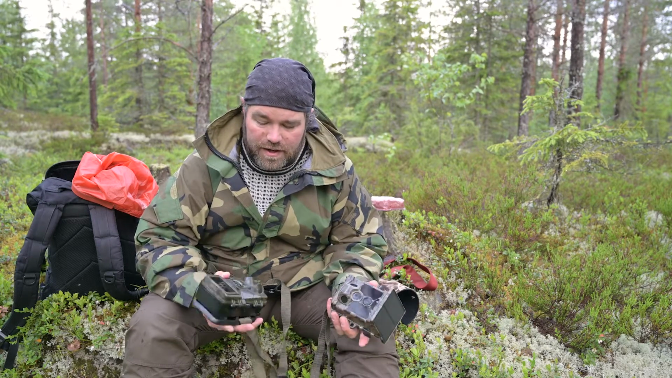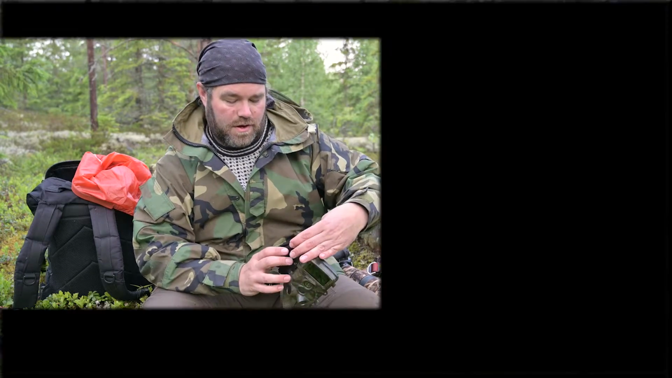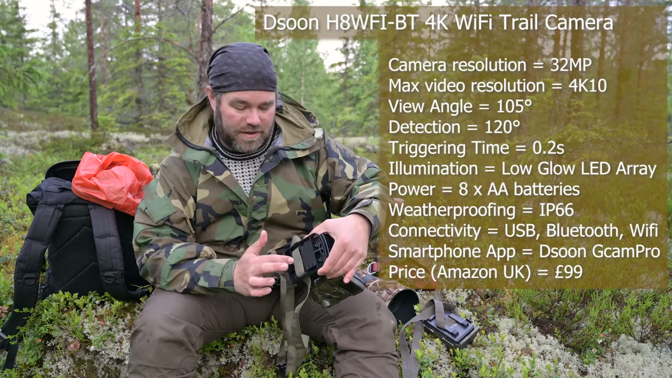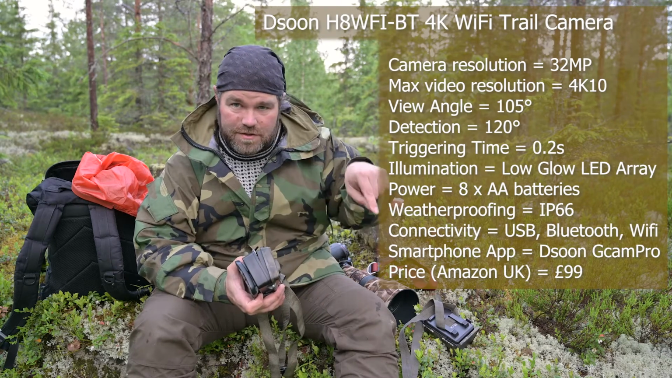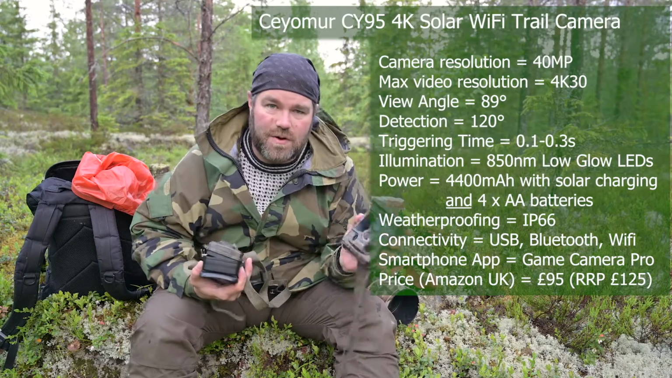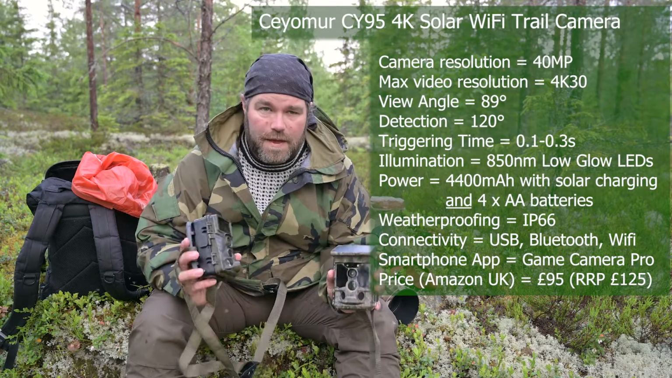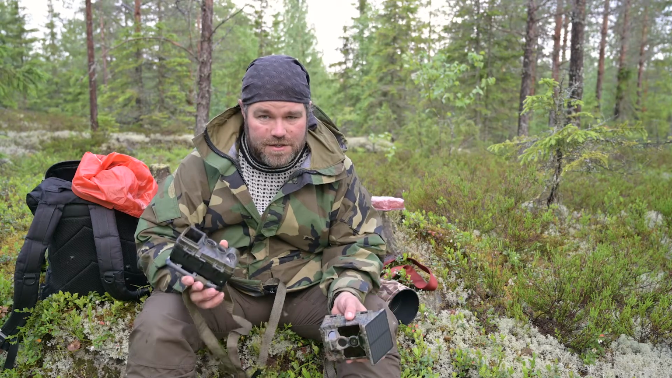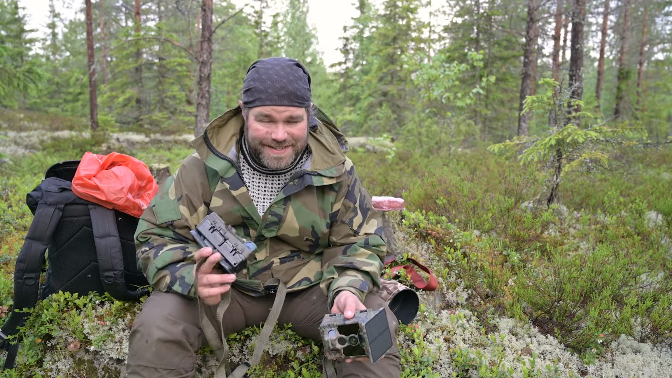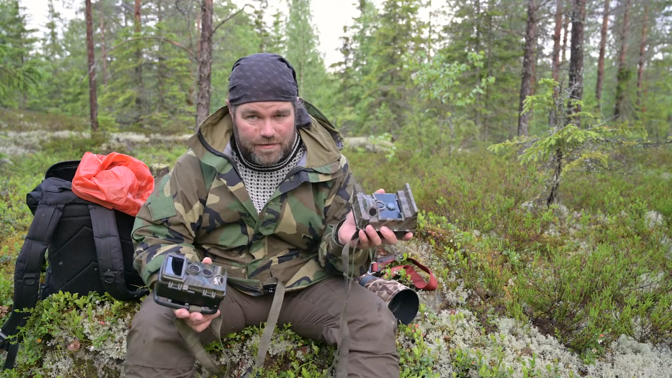These are the Dsoon, I can't read the name of it because it's underneath the strap there, but it's on the screen. So that's one from Dsoon, and then there's a CY95 from Ceyomur. They're both 4K capable. The Dsoon, the 4K is still at 10 frames a second. The Ceyomur 4K, 30 frames a second.